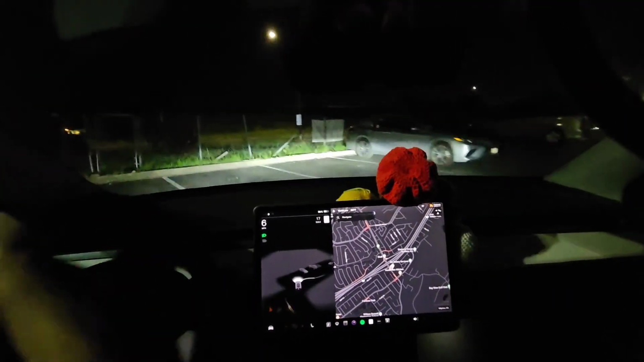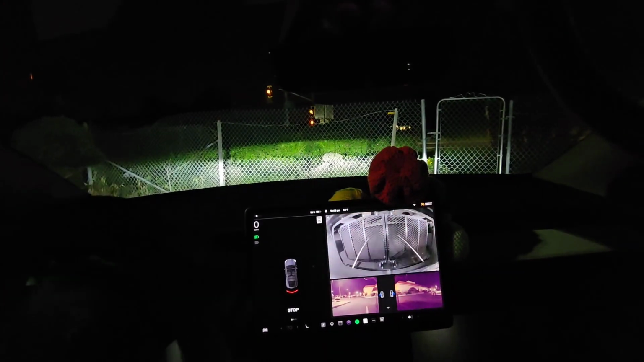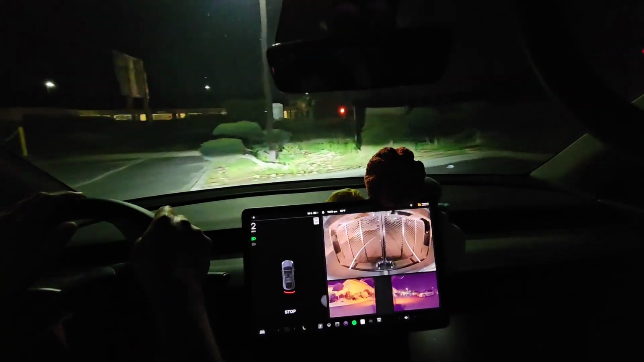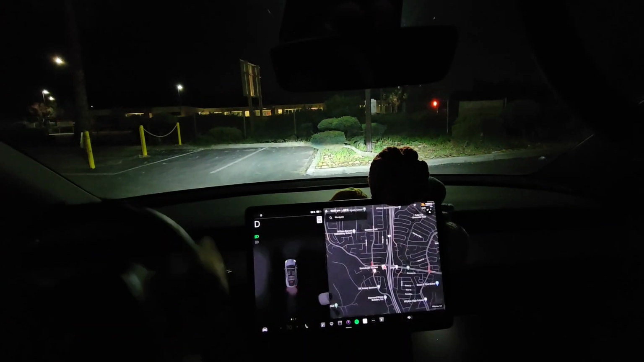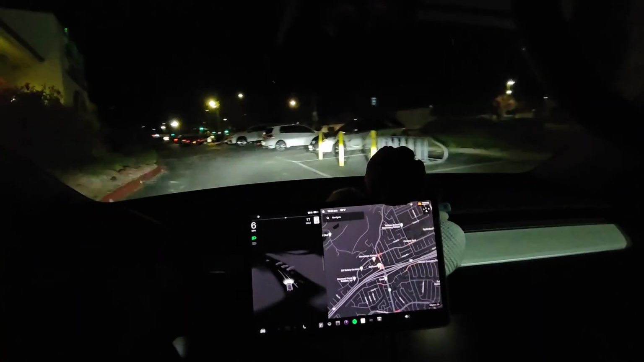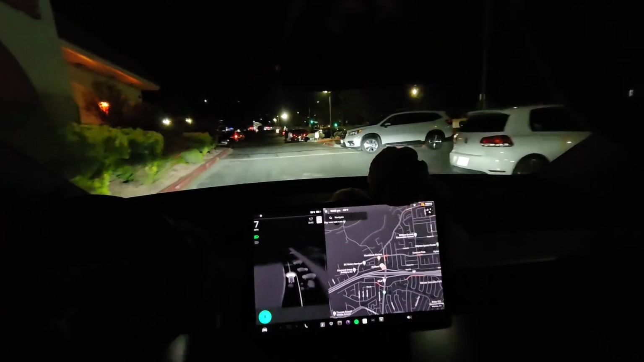Okay, so I'm going to turn around. It seemed to do okay. It actually did that fine. Let's see if it can do a U-turn at all or not. Okay, you can see I'm kind of crippling the rear camera a little bit because it has that basket there. Sometimes the car detects like a car is coming, so that's kind of interesting. But let's try this. Navigate home.